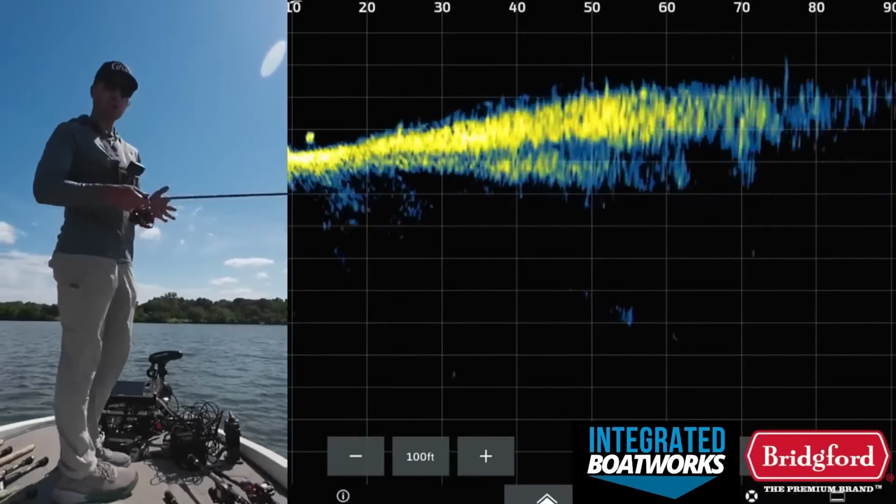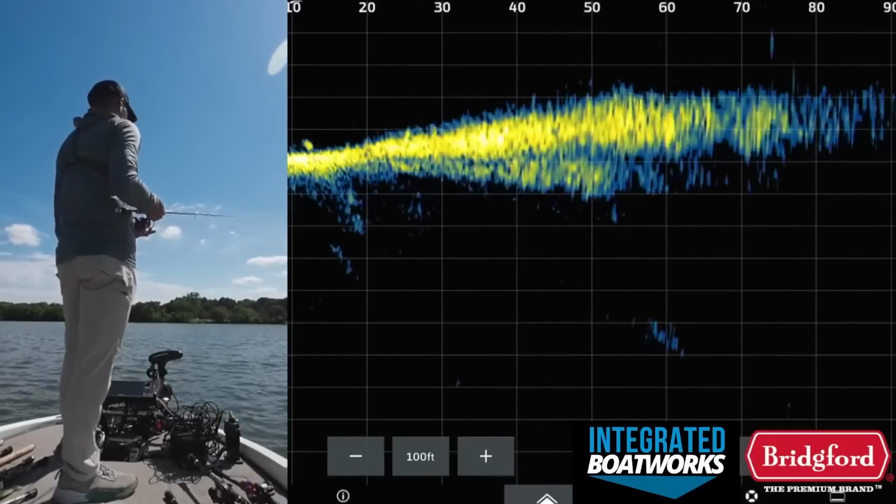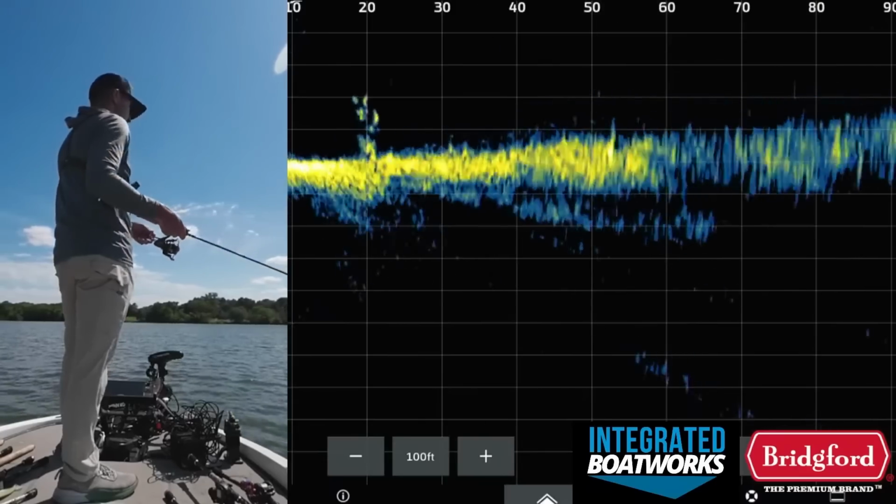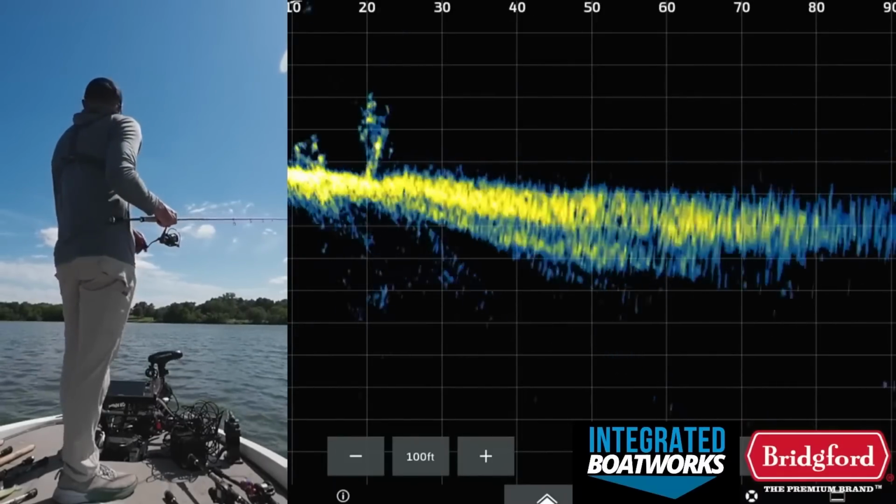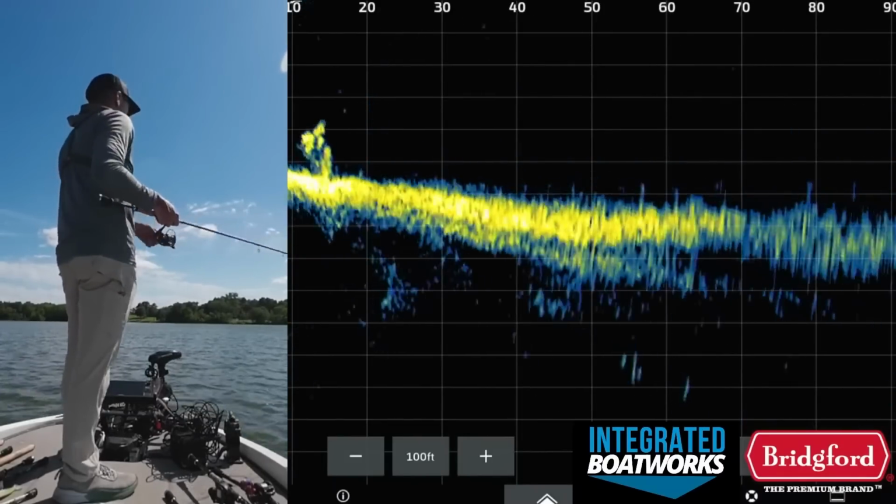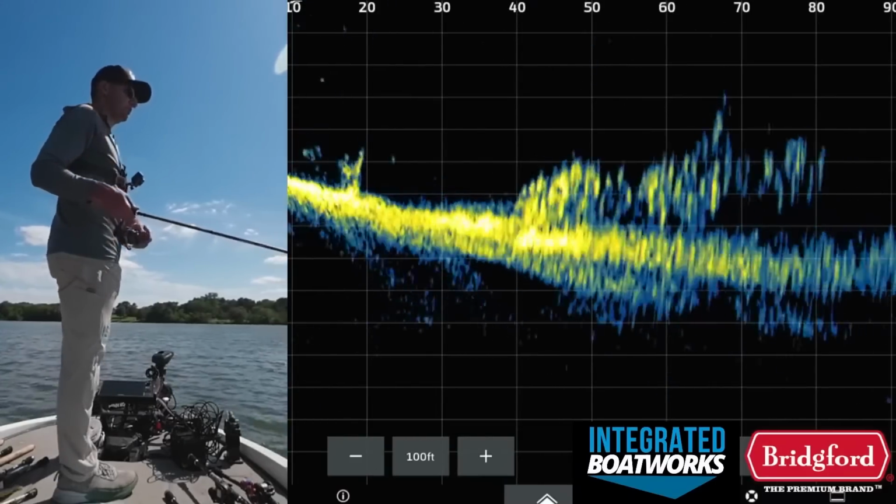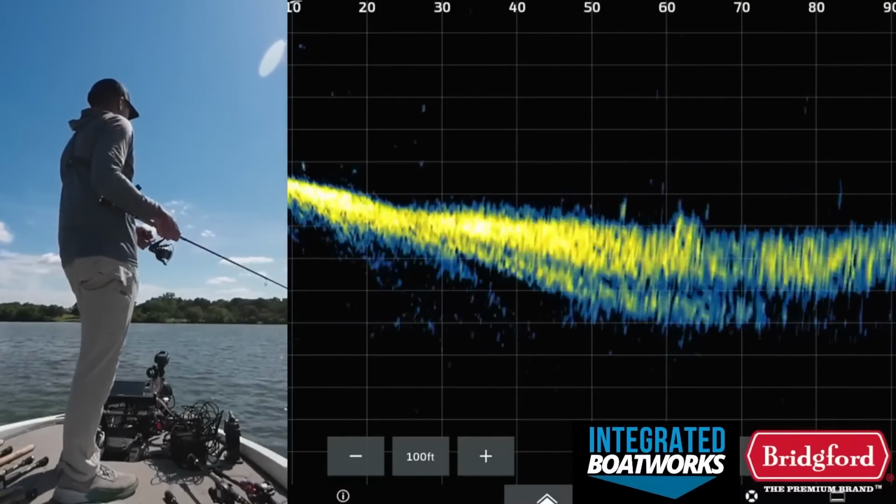I got 30 minutes, so we should be able to hit 4 or 5 more brush piles easily in that time. That's the plan. And I should have enough time from earlier that we can at least re-fish some stuff I've already fished, see if there's more down there.